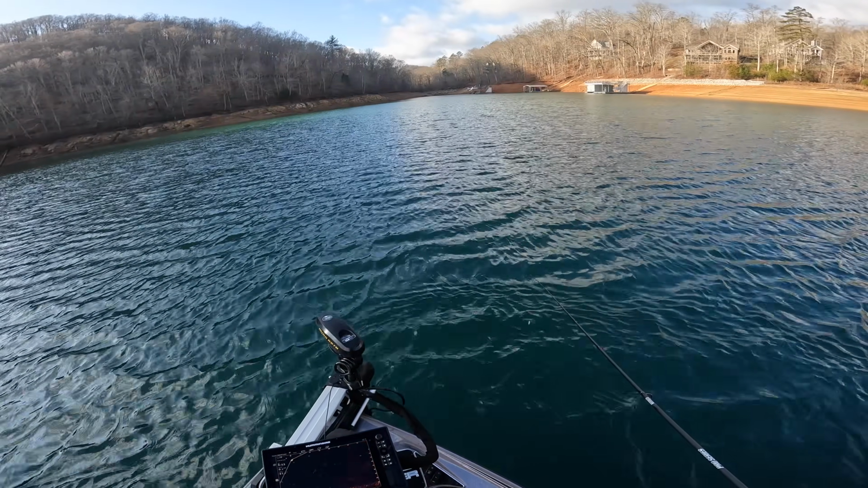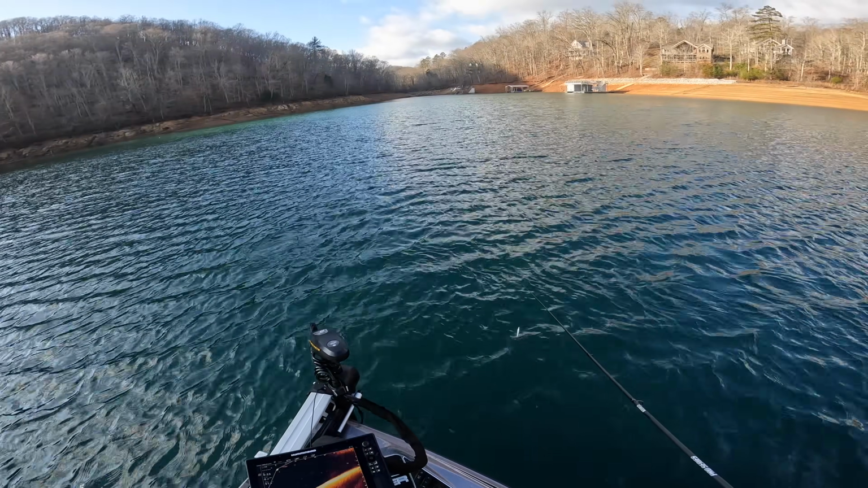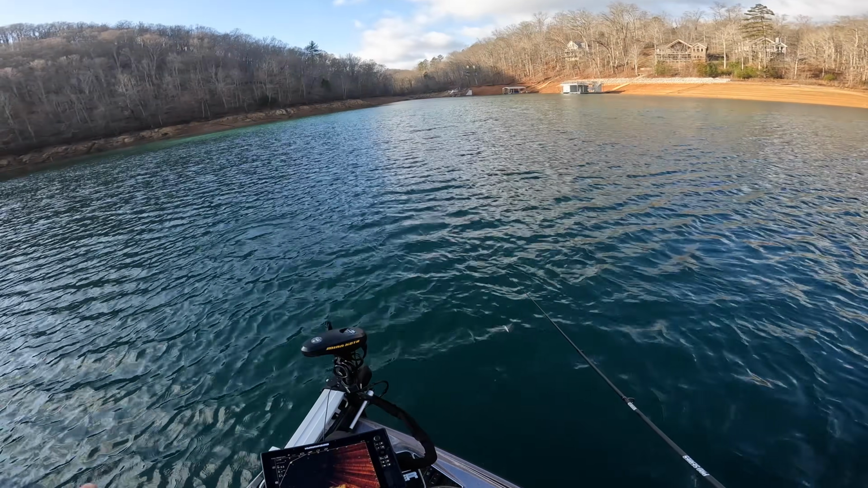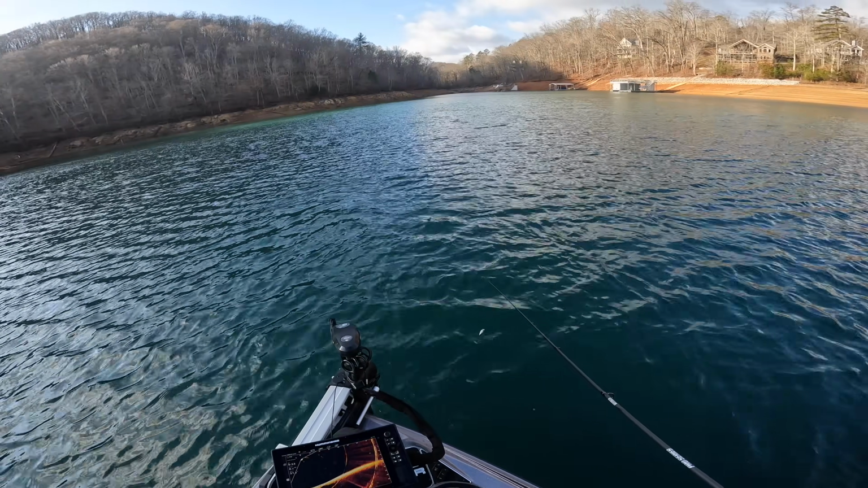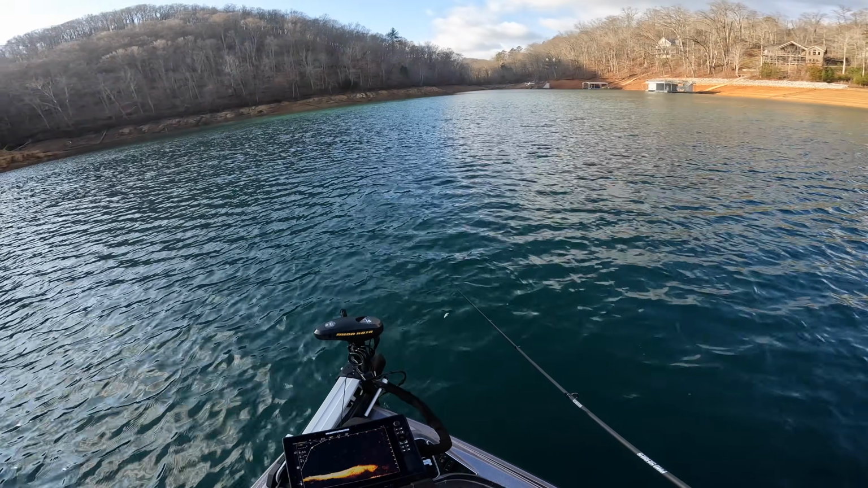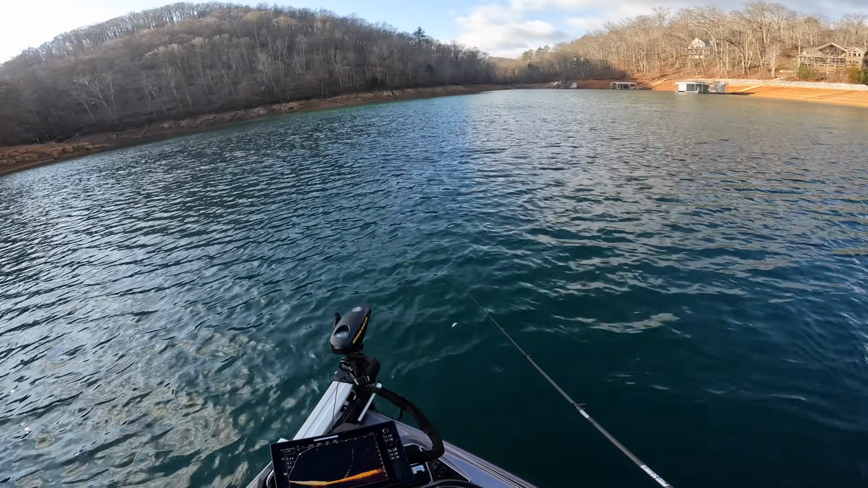Because some of them won't react. Some of them will come up to it and then swim immediately back down to the bottom, and then others actually want to come up to it and start fighting over it and want to eat. And that's kind of the deal: if I can see an individual fish, normally that means there's a pod right there with them. And if I can get that individual one to come up off the bottom, the pod will come up off the bottom with them and start feeding, which is just freaking awesome. So yeah, we're gonna keep panning around here and see if we can find a few.